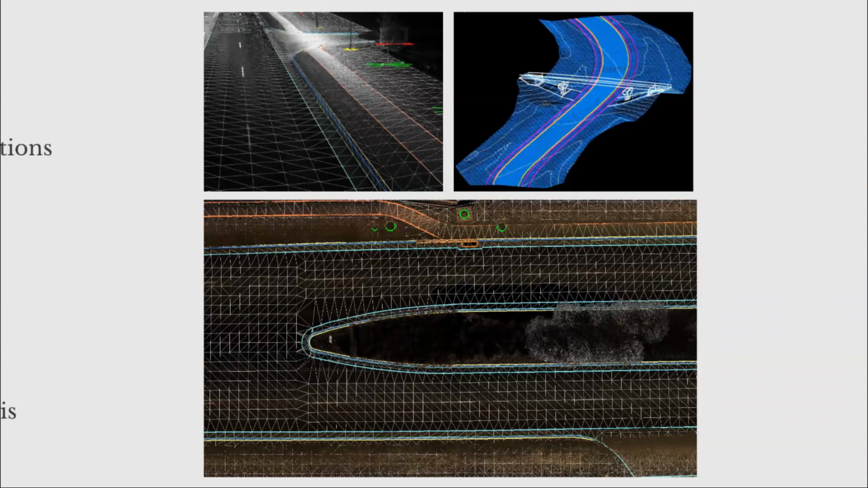LiDAR can be utilized the same way. In the engineering world, many times a designer will say, LiDAR data is awesome, these point clouds look great, you've collected everything, but to do my design, I need a CAD drawing. I need my triangles, my surface models, I need contours, I need break lines.